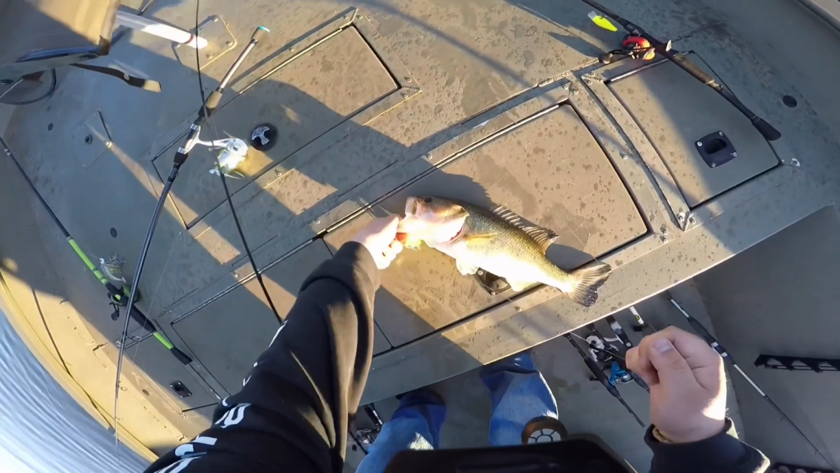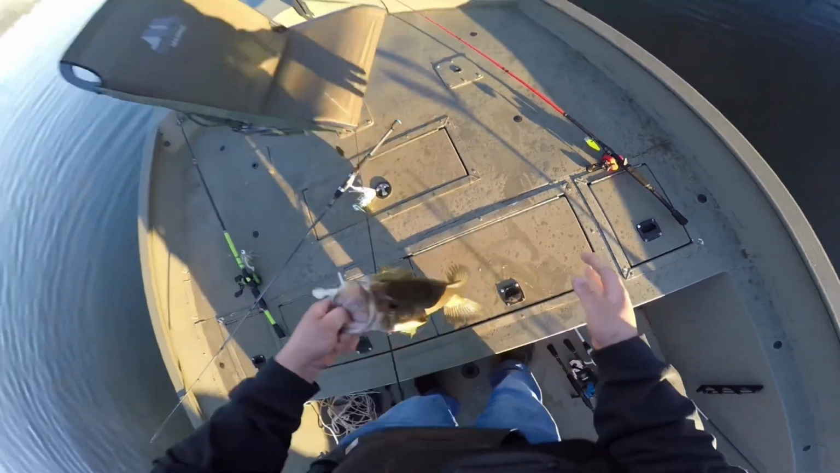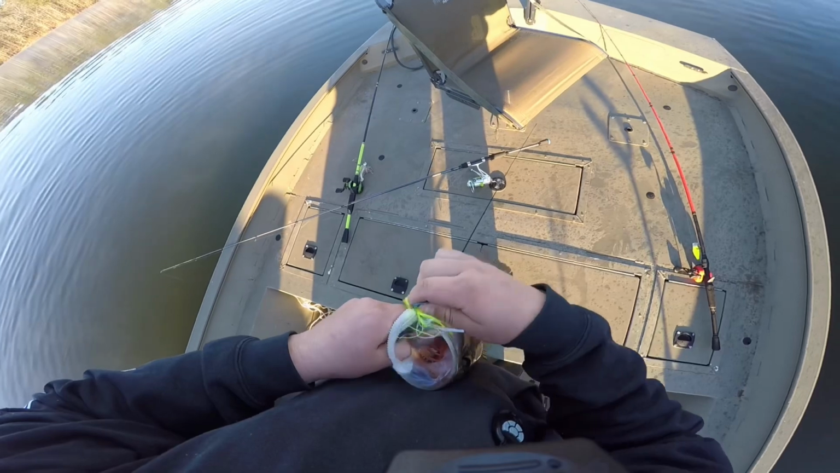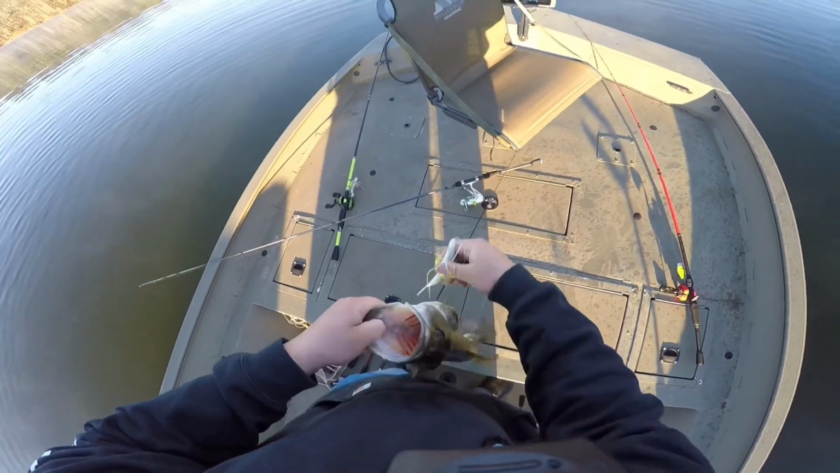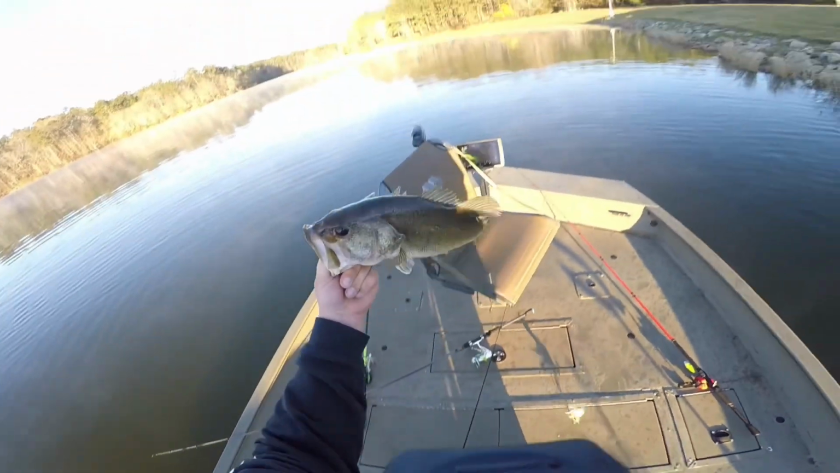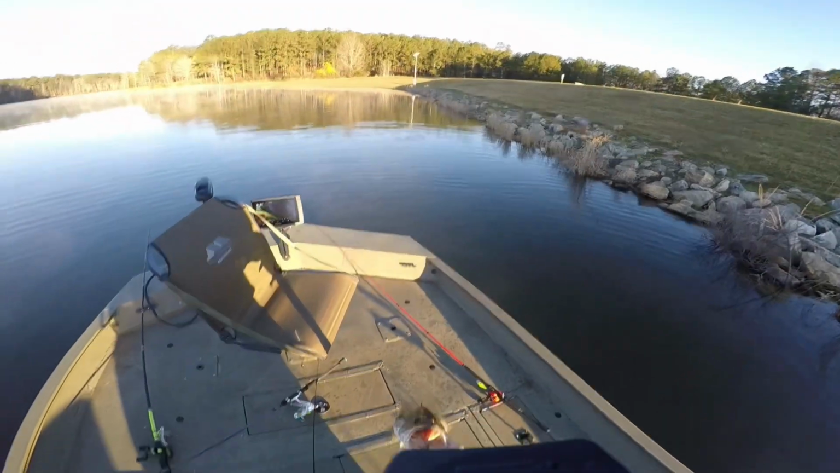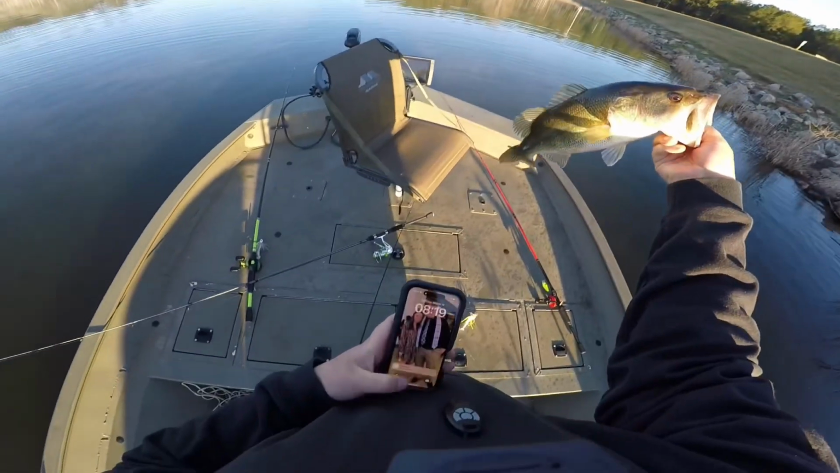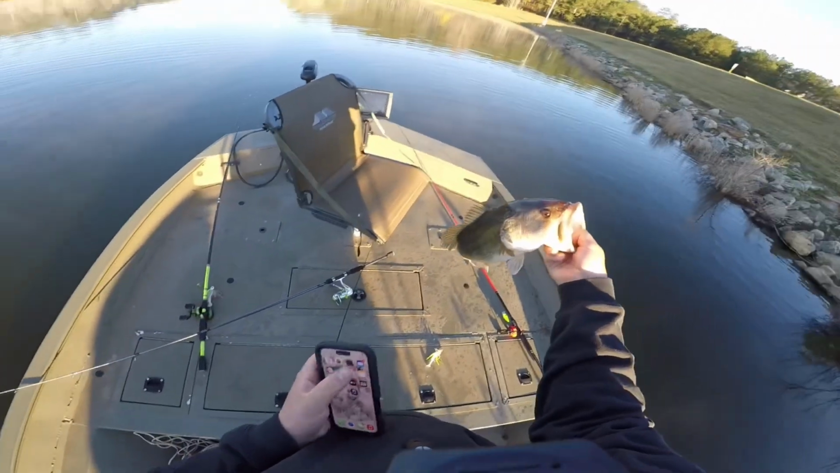Oh, that is awesome. He's got to be 3.5. What a nice fish. Man, I had no idea that they were going to be in here this way. That is absolutely awesome.